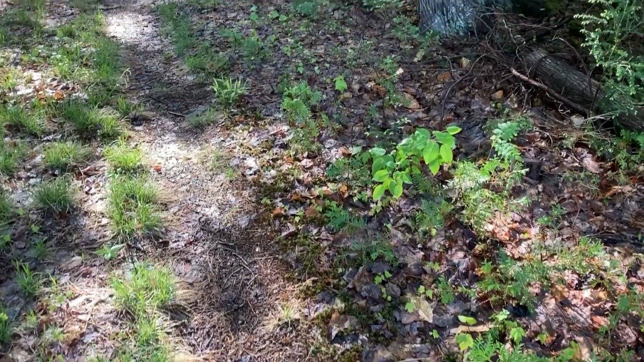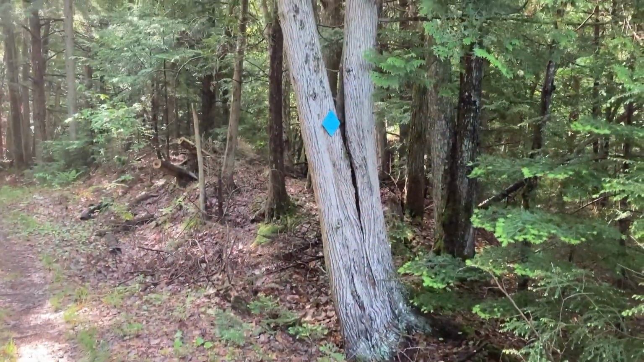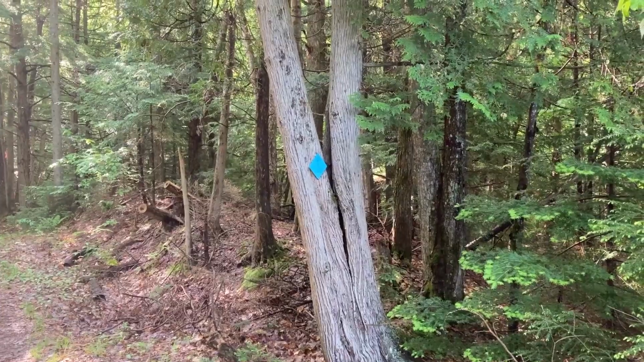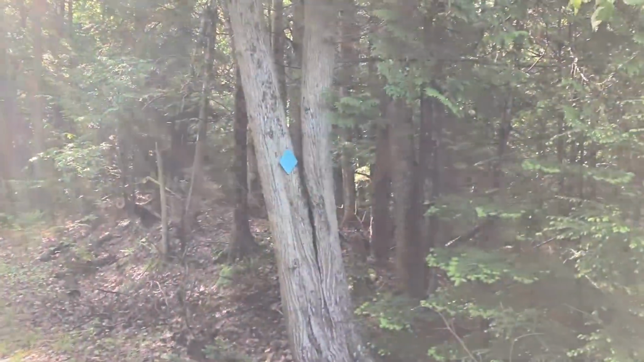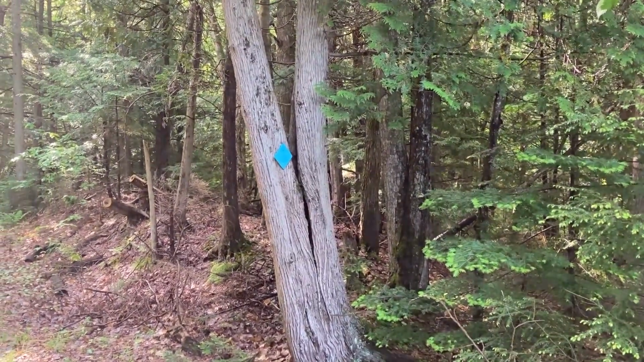Following long hiking trails, you'll want to make sure to look for trail markers. I'm following the blue diamond markers. So wherever I see them, I'm going in the right direction.